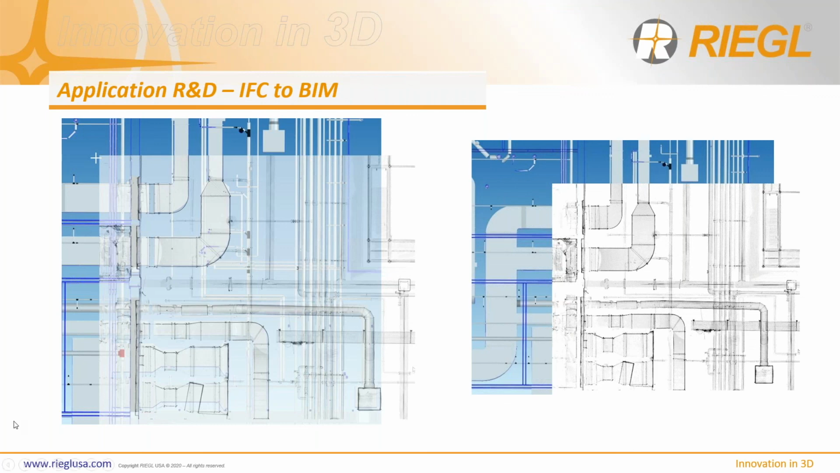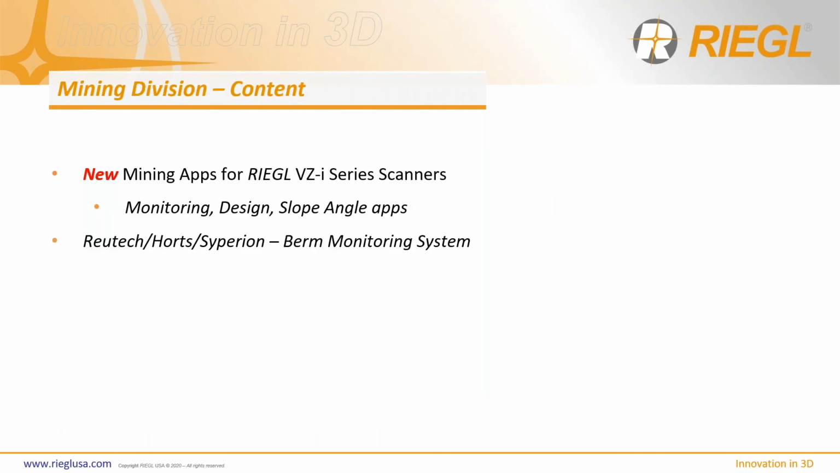Okay, so let's move on to our last. I only have 30 minutes here, and I think I'm maybe running over. So let's move on to our last, but not least, our mining division. And these are some of the contents I'm going to be talking about. So mining, like I said, is a big industry for us, and we have a huge customer base worldwide, not just in the United States, but all over the world: Australia, Africa, Europe, Canada, and here in the United States too.